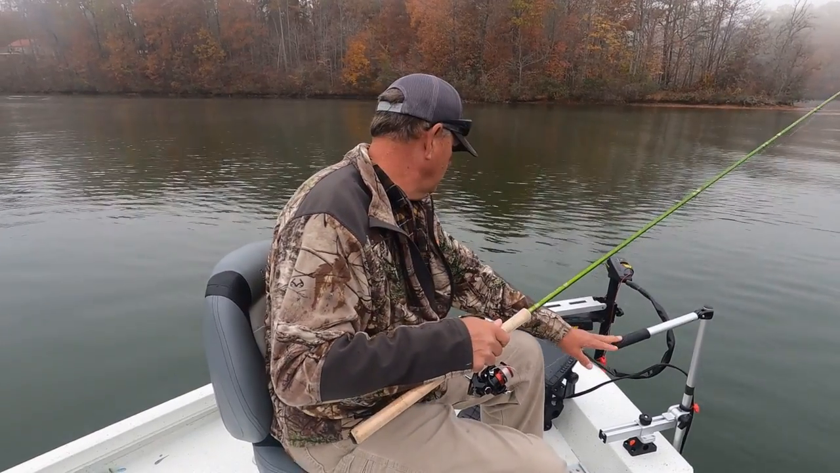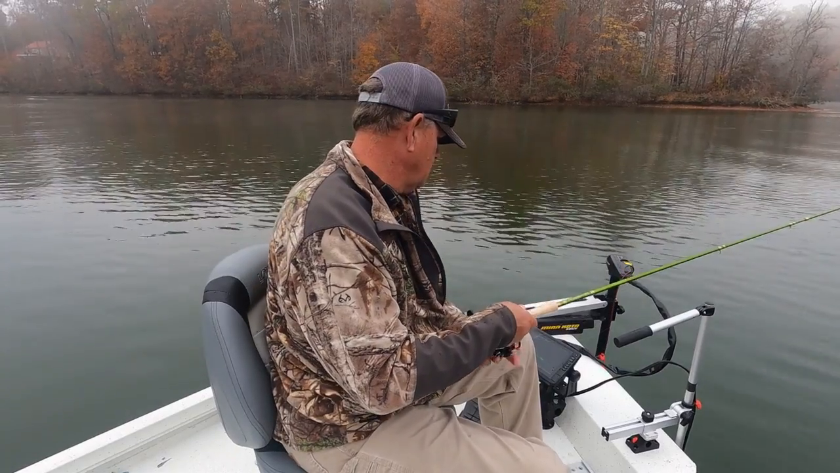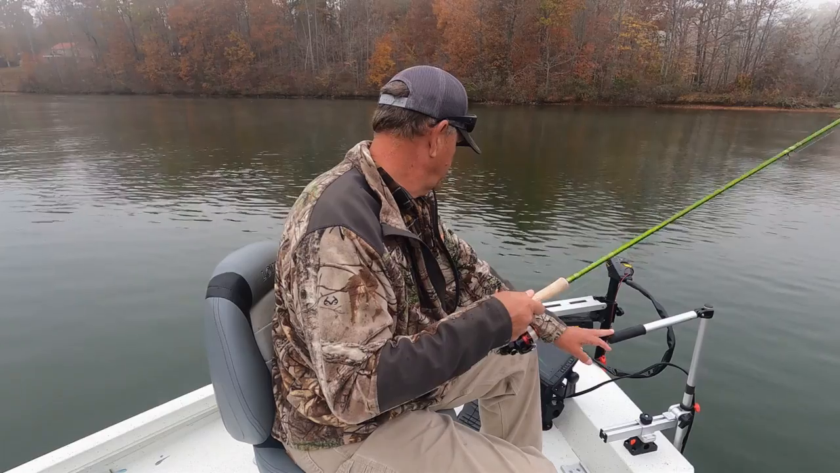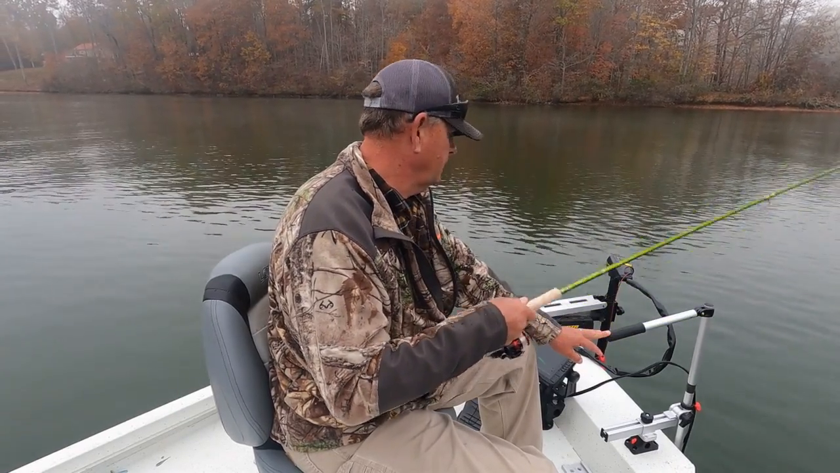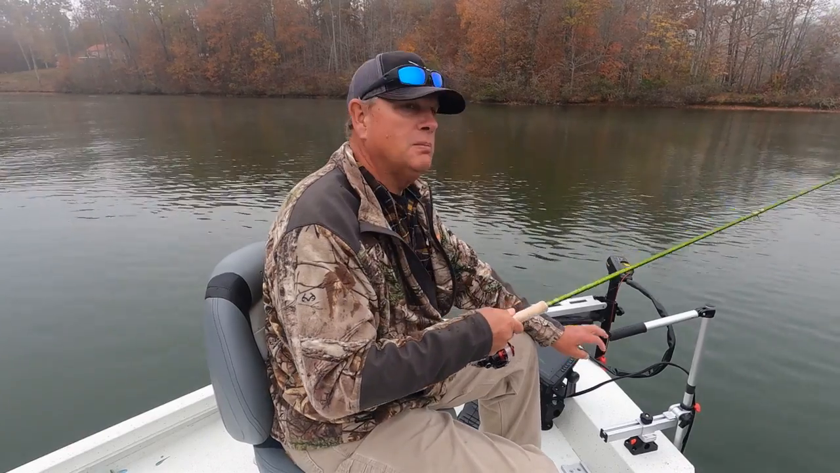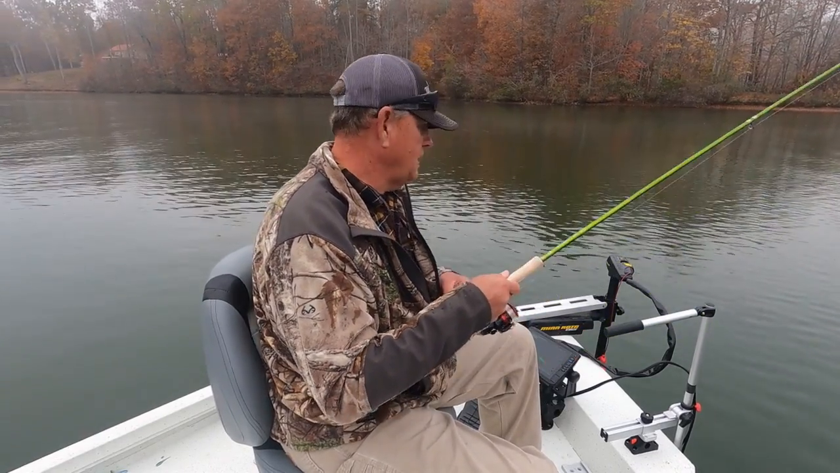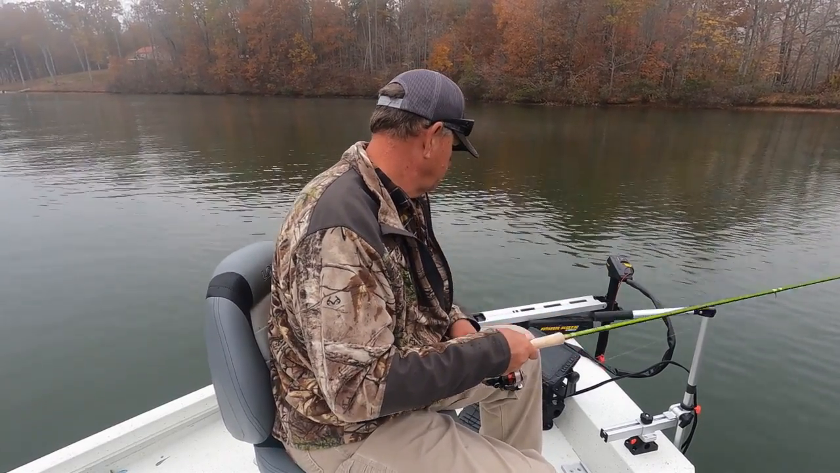That puts you back a little ways. These crappie don't seem to be real spooky. They are very reactive. They're actually coming up 3 or 4 feet off the brush and feeding. I mean, they act like they want to chase something.